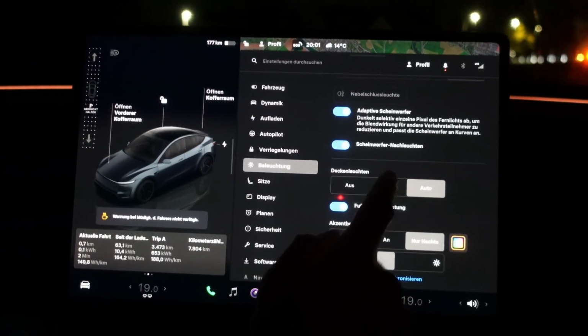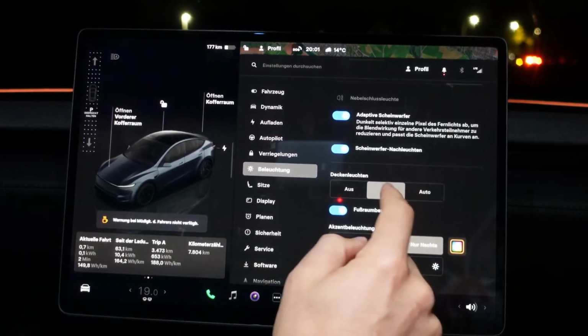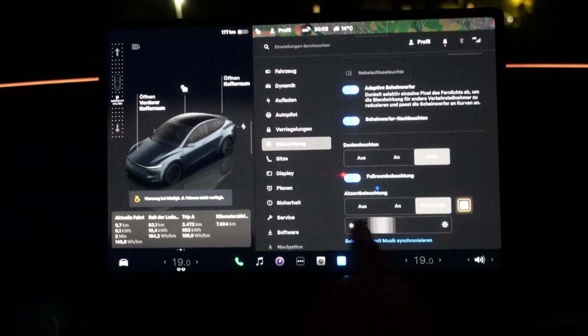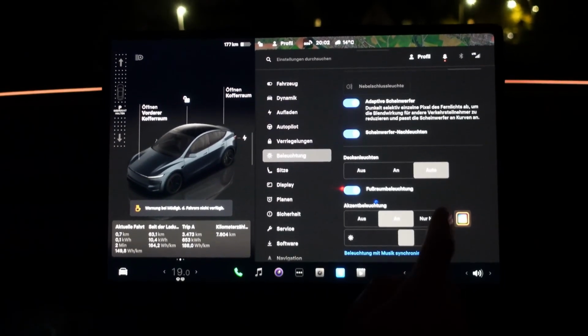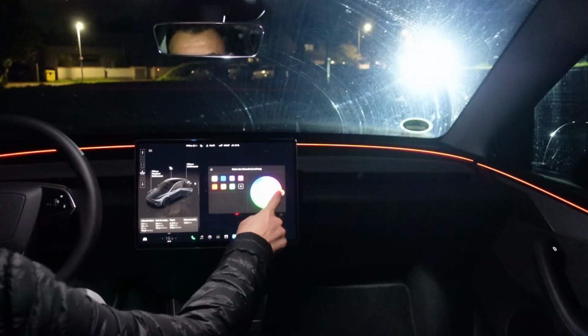Otherwise, here are the dome lights, which you can set to on, off, or auto. You can see it now. When I switch to on, it gets nice and bright in here. And then the footwell lighting, well, you can just turn it on or off. And here we have the option to adjust the brightness of the ambient lighting. We can also turn the ambient lighting off, on, or set it to only at night, and then adjust the colors here. I'll just show you that here as well.